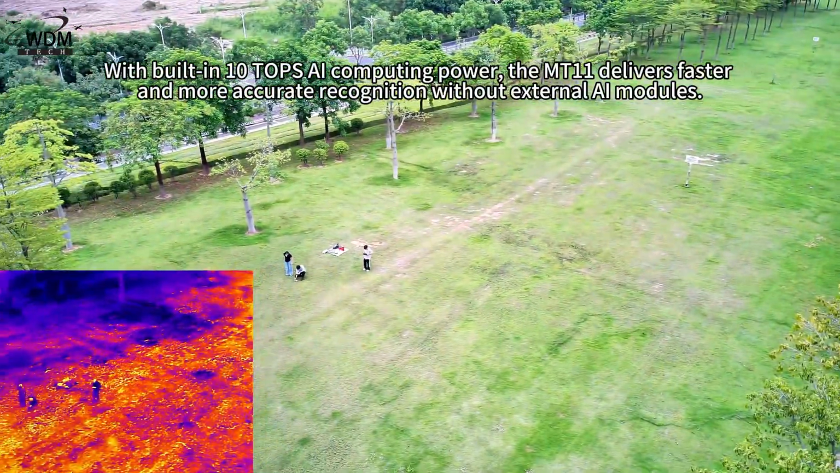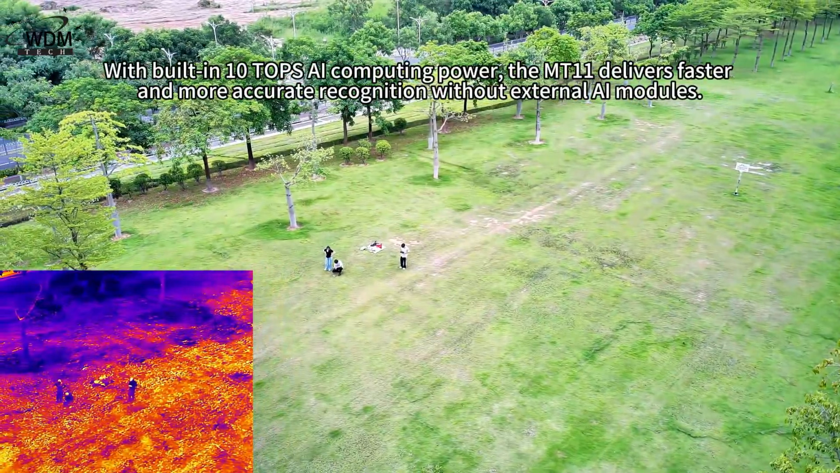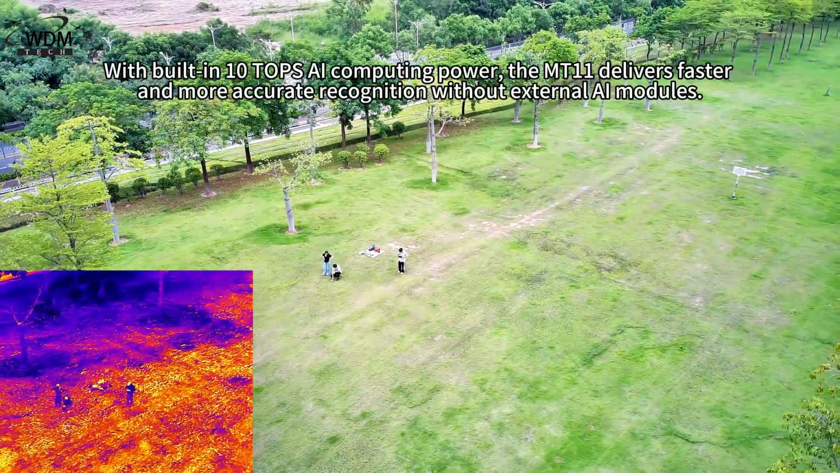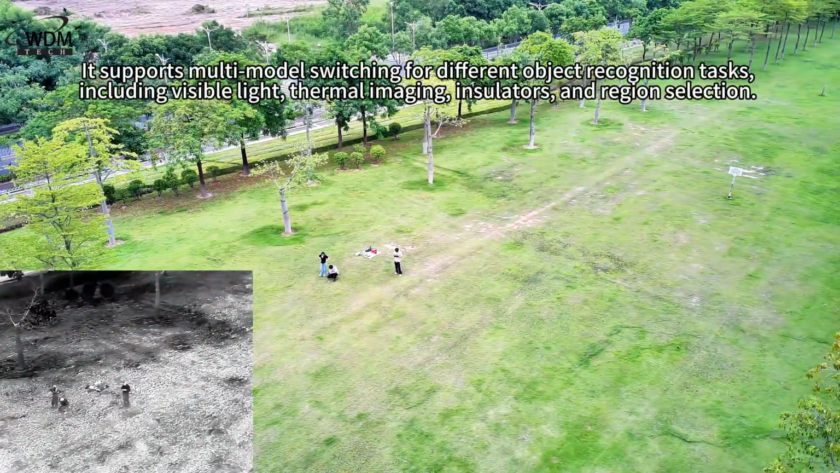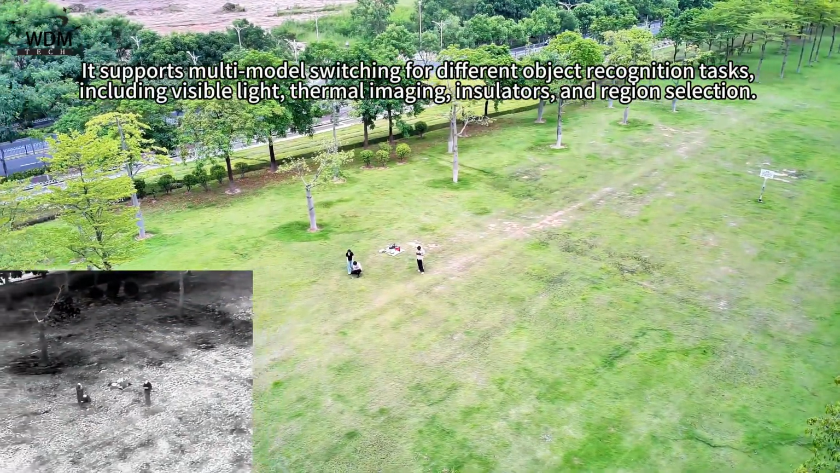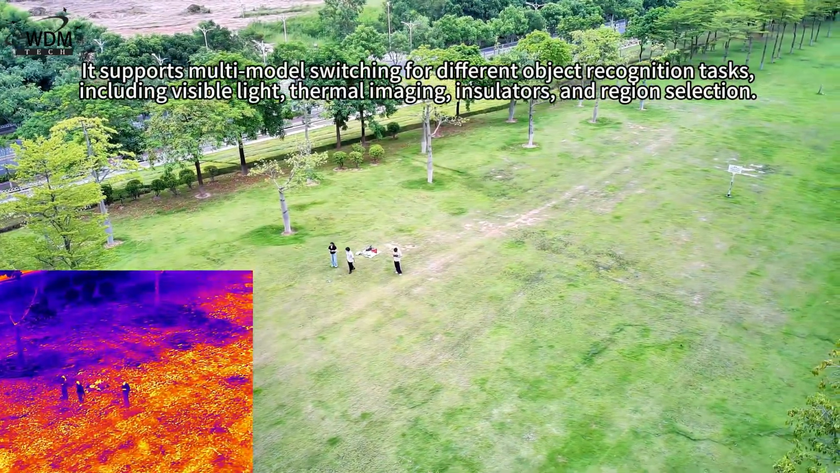With built-in 10 TOPS AI computing power, the MT11 delivers faster and more accurate recognition without external AI modules. It supports multi-model switching for different object recognition tasks, including visible light, thermal imaging, insulators, and region selection.